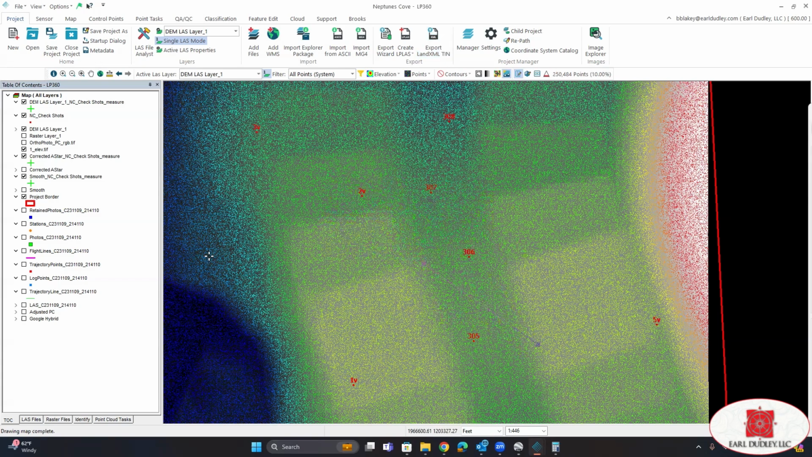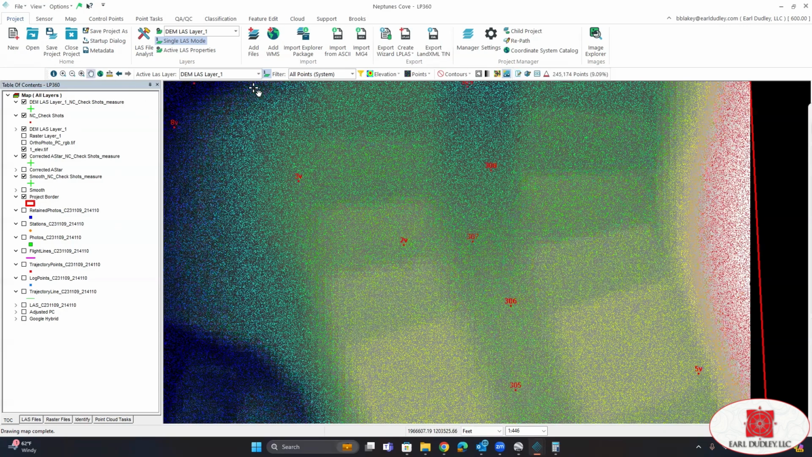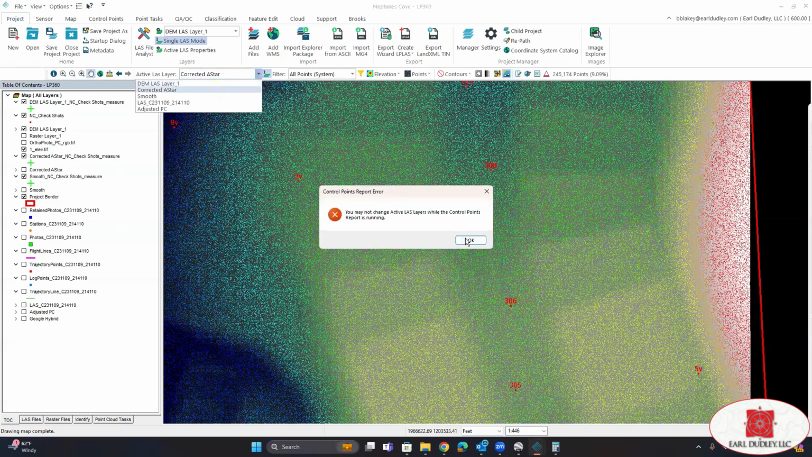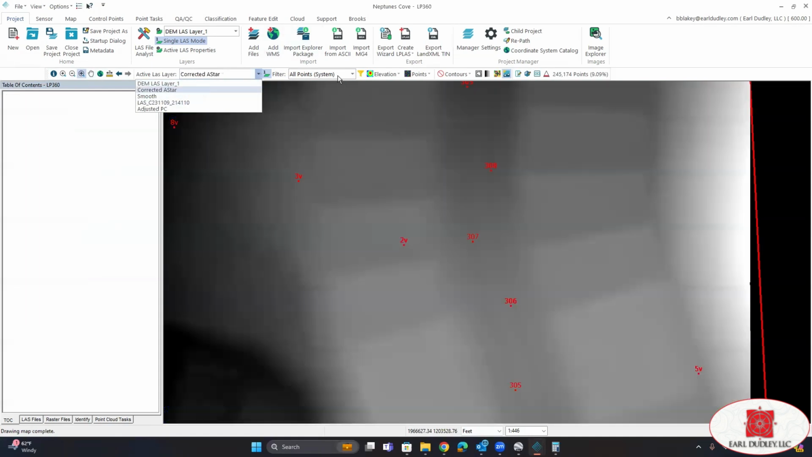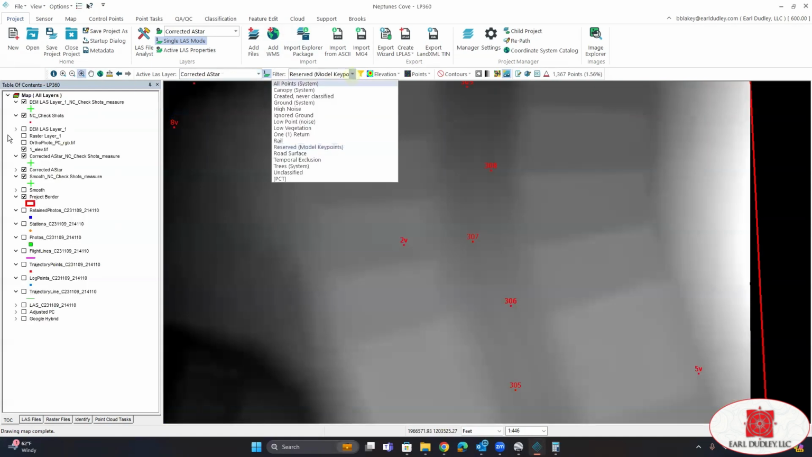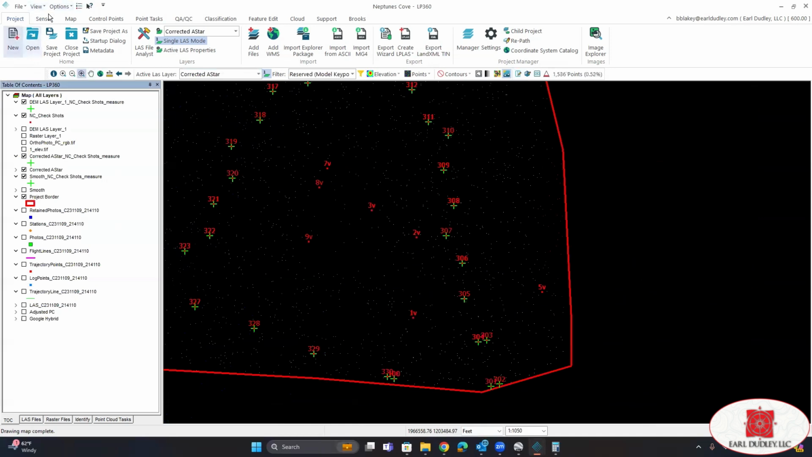Once you have your surface exported, we can now change this back to our model key points, which was right here. We can export our contours.